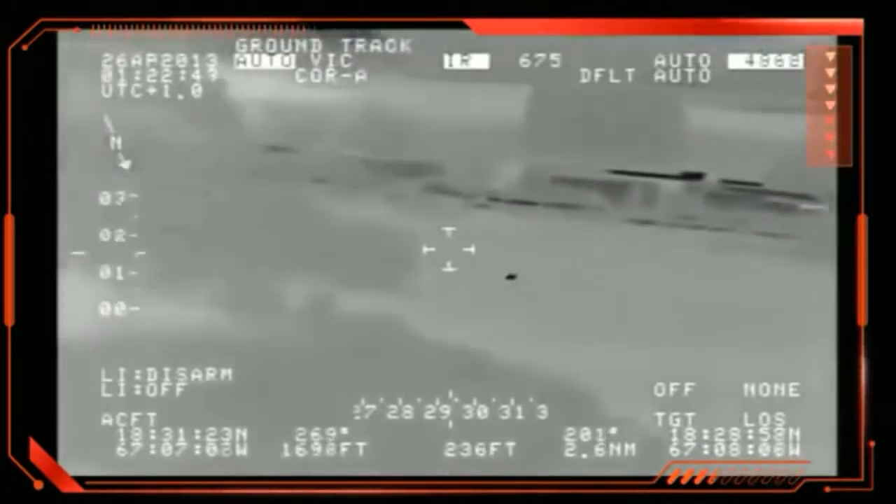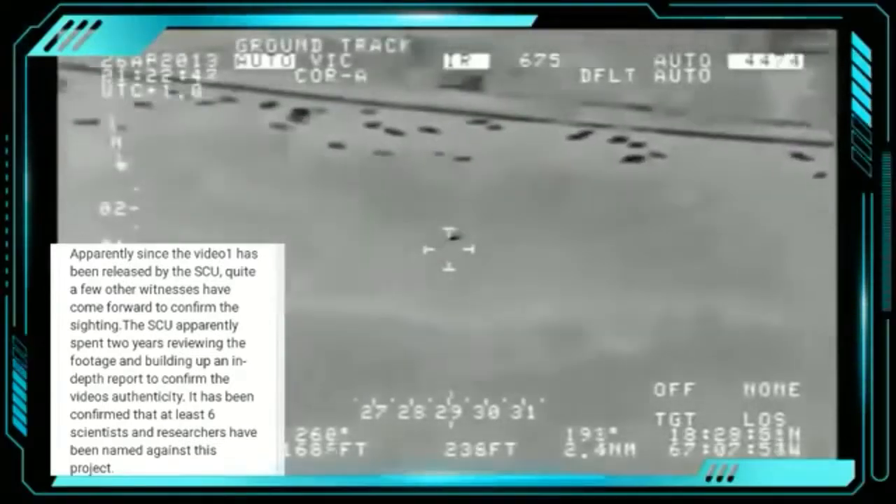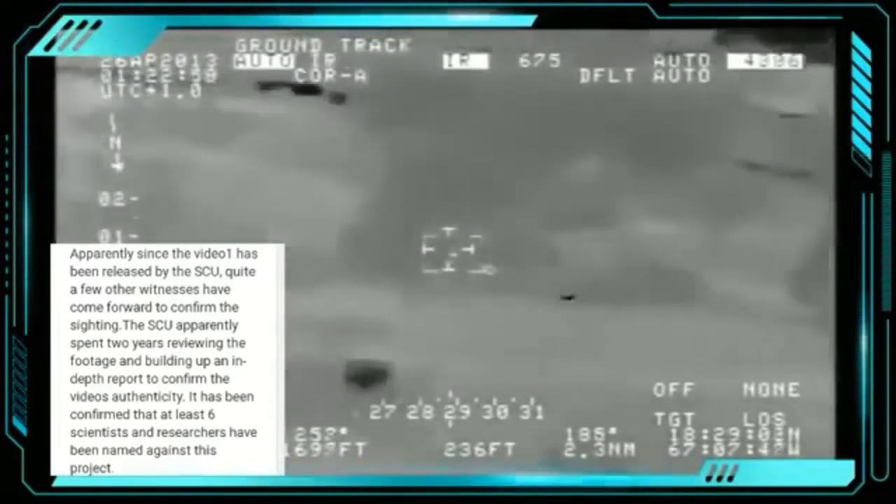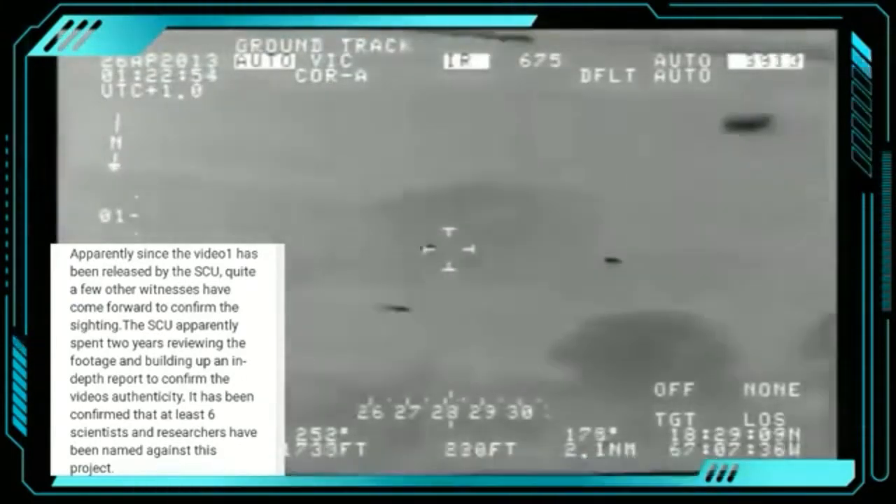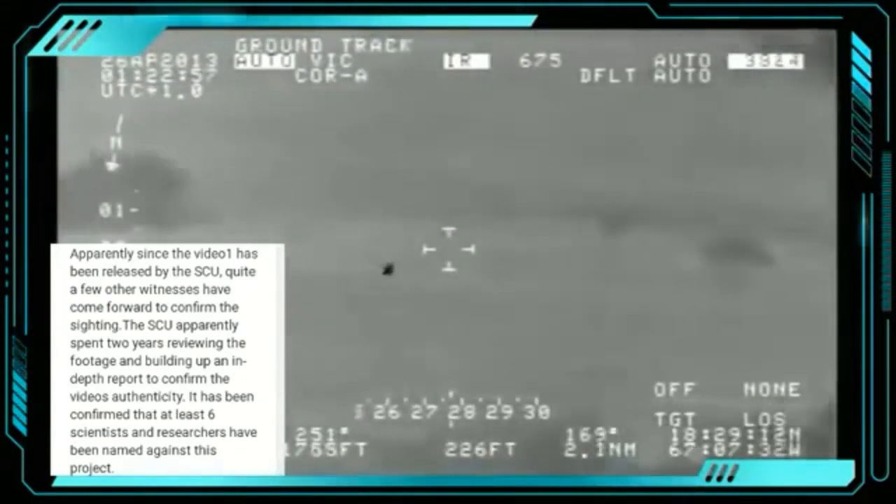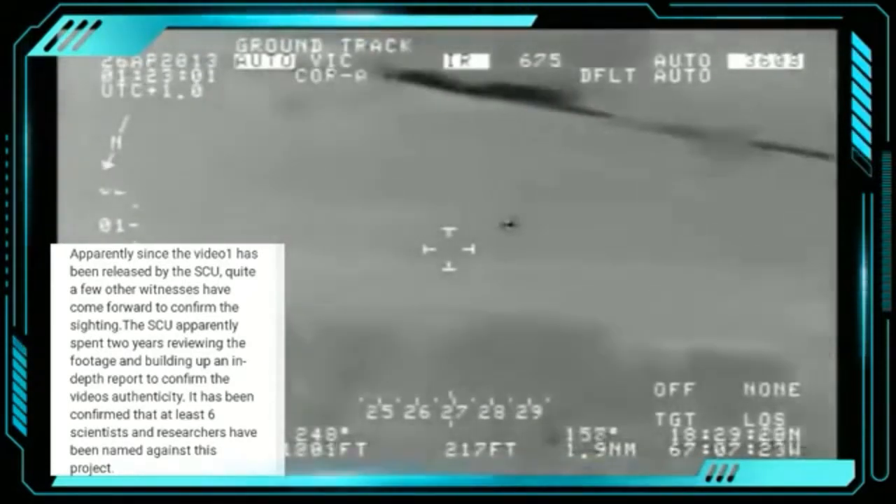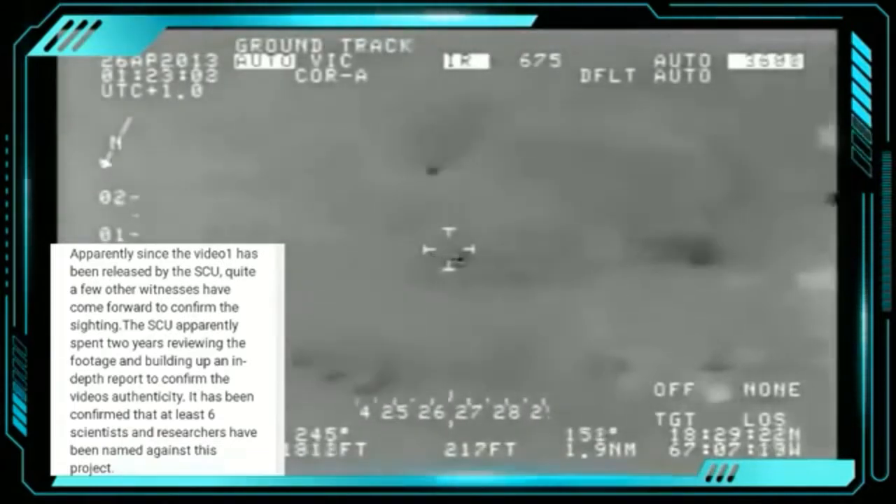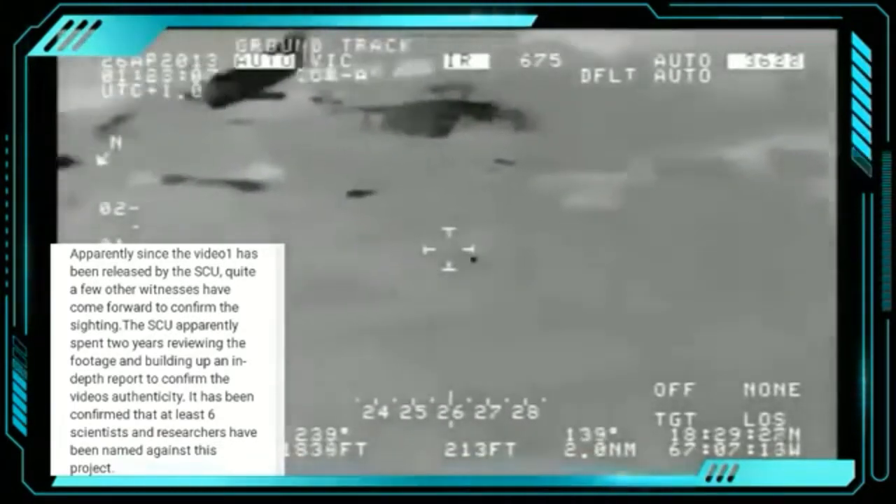But what do you guys make of this? Have you seen it before? Okay, apparently, since the video has been released by the SCU, quite a few other witnesses have come forward to confirm the sighting. The SCU apparently spent 2 years reviewing the footage and building up an in-depth report to confirm the video's authenticity. It has been confirmed that at least 6 scientists and researchers have been named against the project.